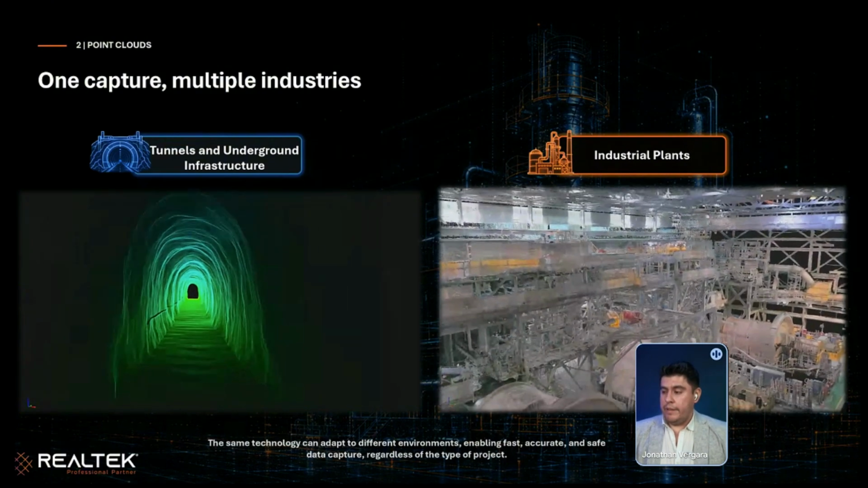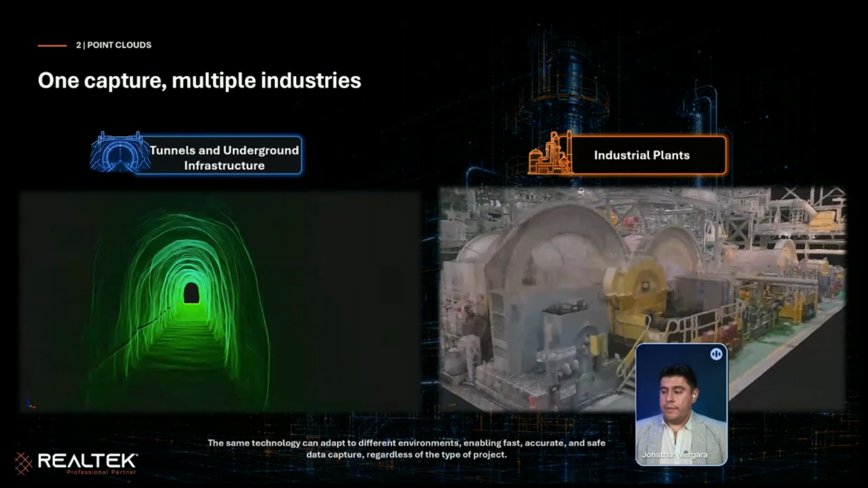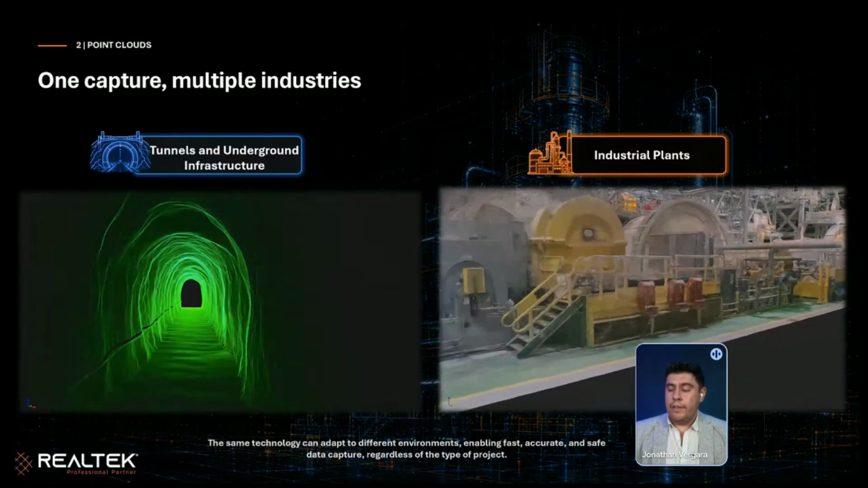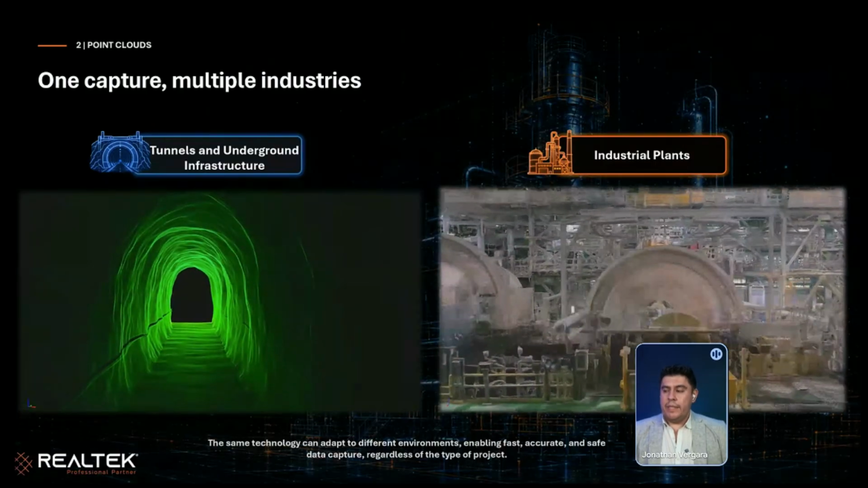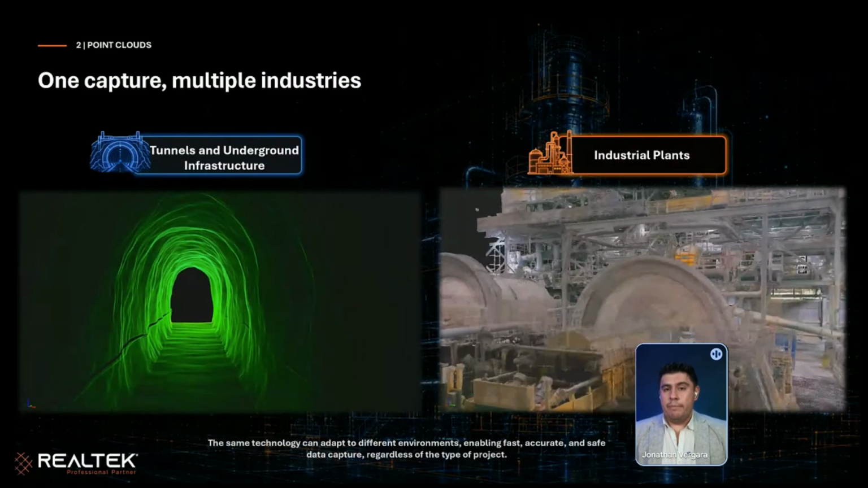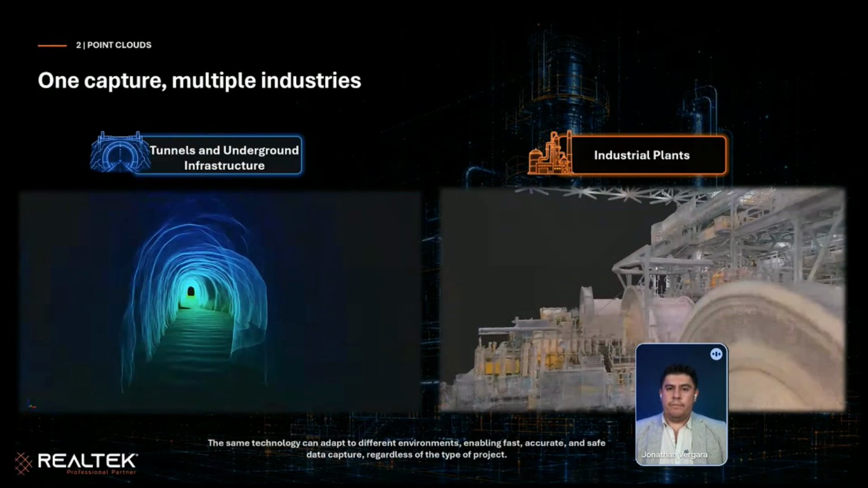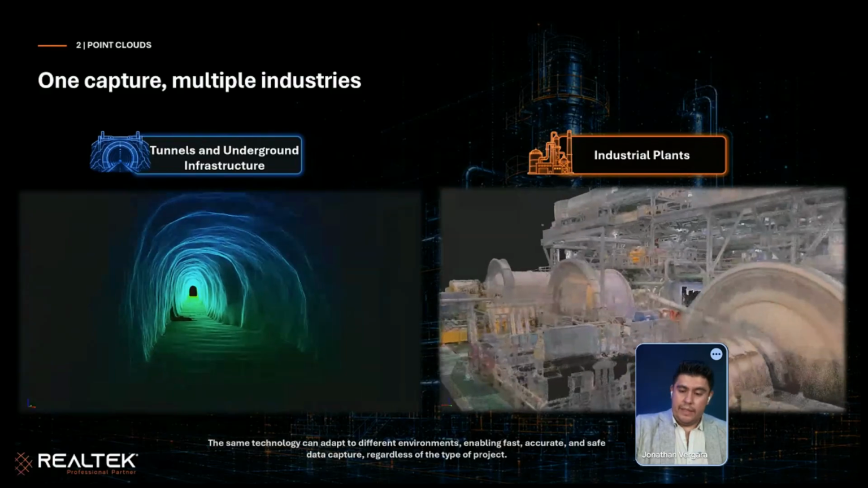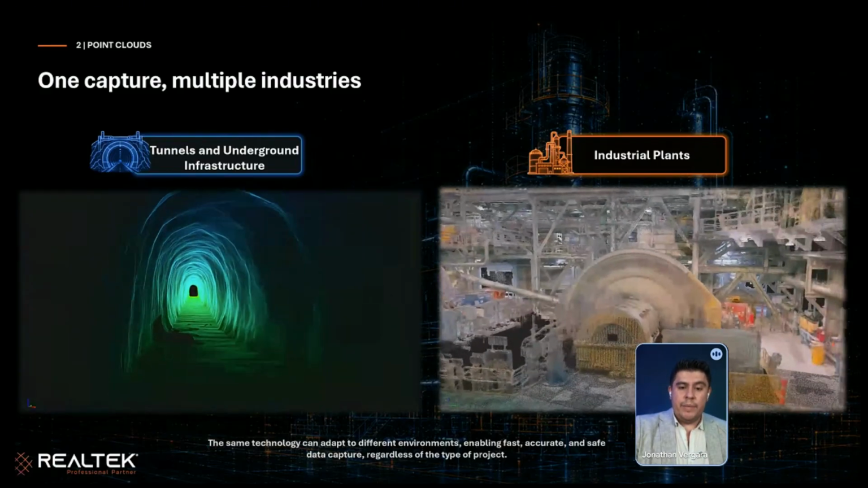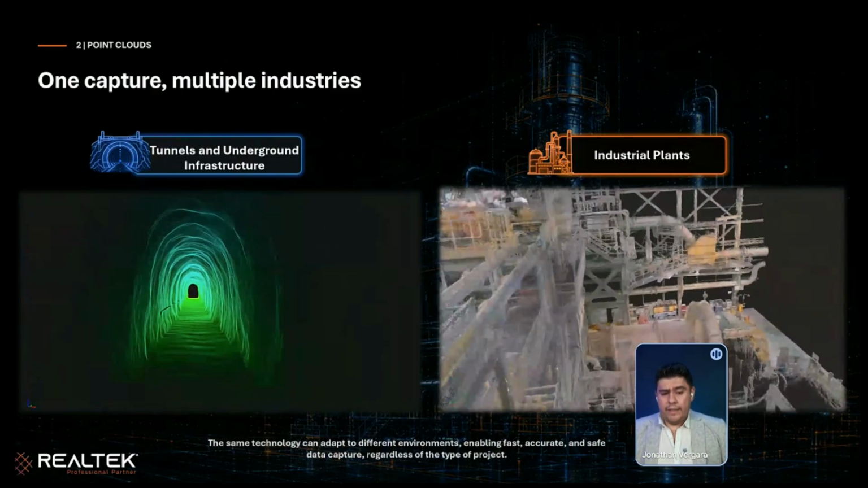Here we have a real case. We captured this information with terrestrial laser scanning in 1 month, but we captured the same information with SLAM in only 3 or 4 days. So wow, here, a huge difference. It's amazing, the difference in speed.